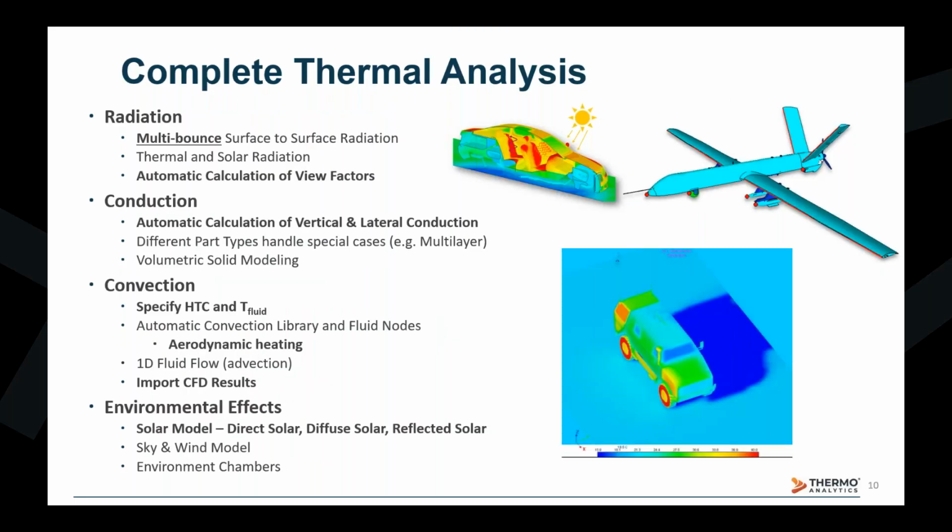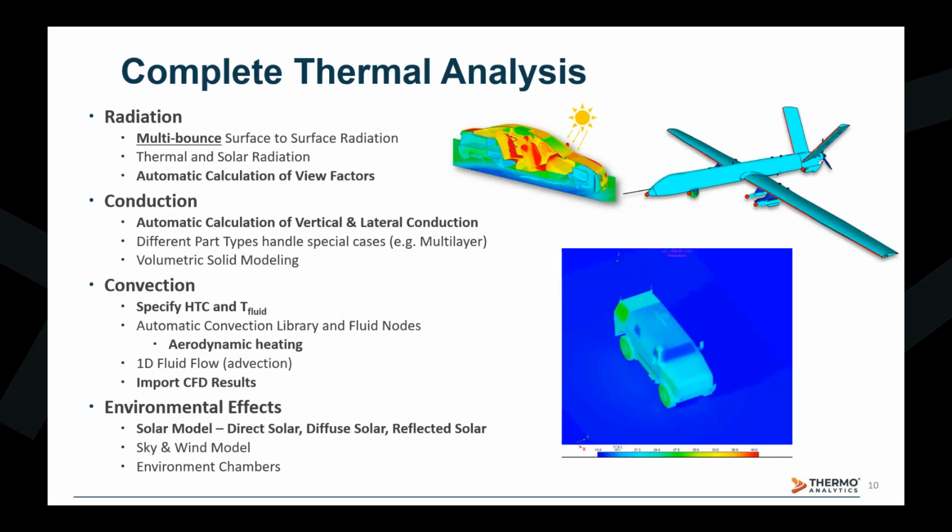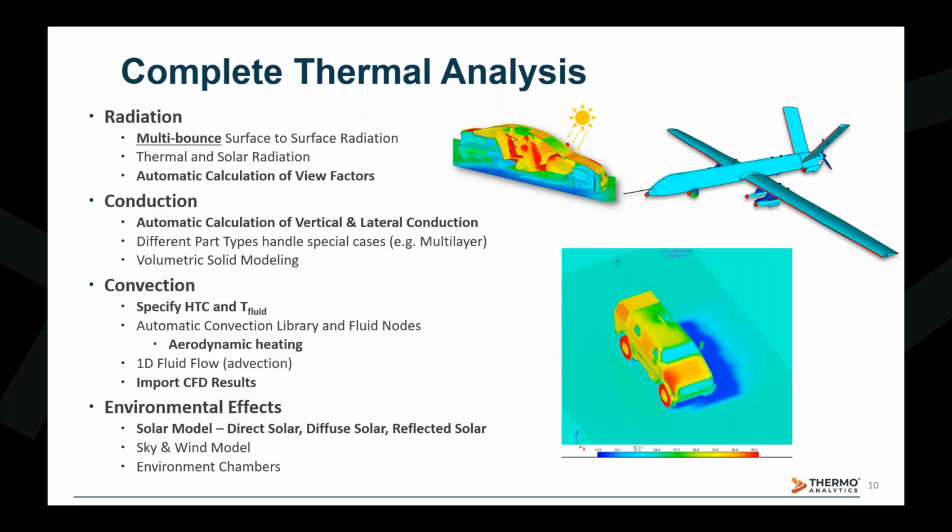MuSES is a complete thermal analysis tool, which means capturing accurate radiation, conduction, and convection phenomena through simulation and modeling. Some of these features that improve the software's ease of use are listed here, like automatic calculation of view factors, the automatic calculation of vertical or lateral conduction, and our convection library, which handles aerodynamic heating with specified relative airspeed, and a built-in solar model to handle the sun's position, as well as direct, diffuse, or reflected solar, which can be overwritten for specific cases.